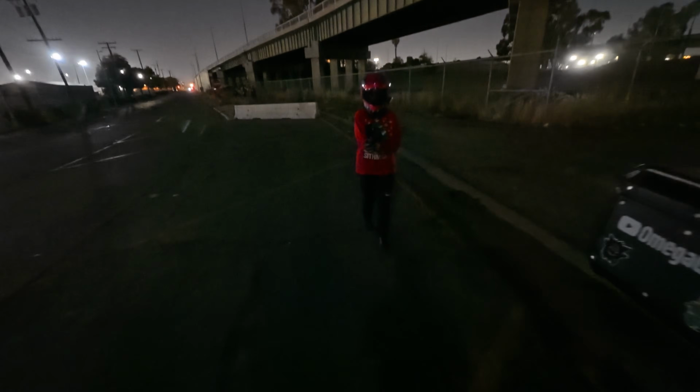See the difference though with the full frame camera. Actually, I don't have to crank the ISO. Just more light can physically go into this camera. That's crazy. But all right, mission accomplished. I got some shots with my camera. I'm going to load this thing back up. We're going to figure out where the next stop is because we did not find a books thing.